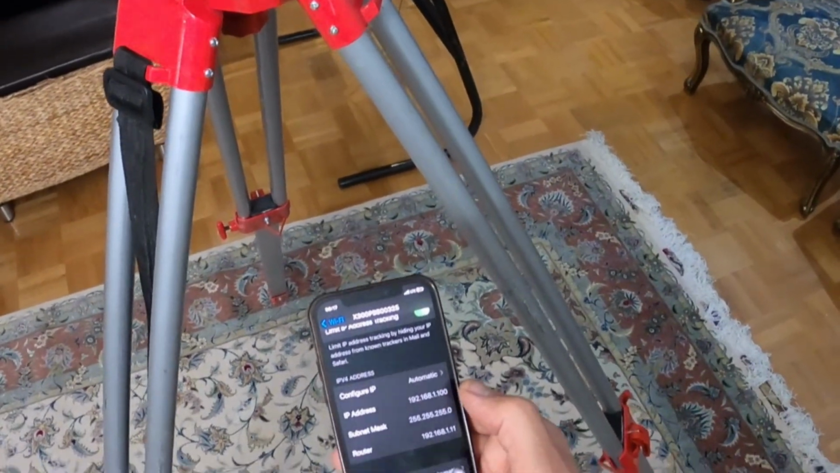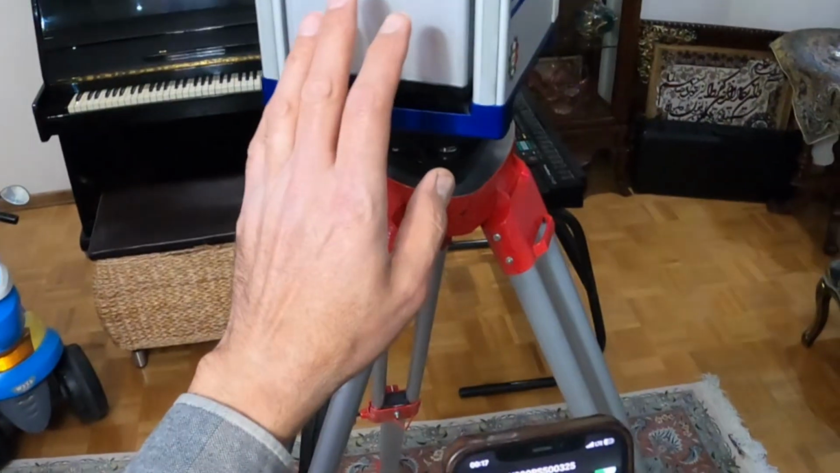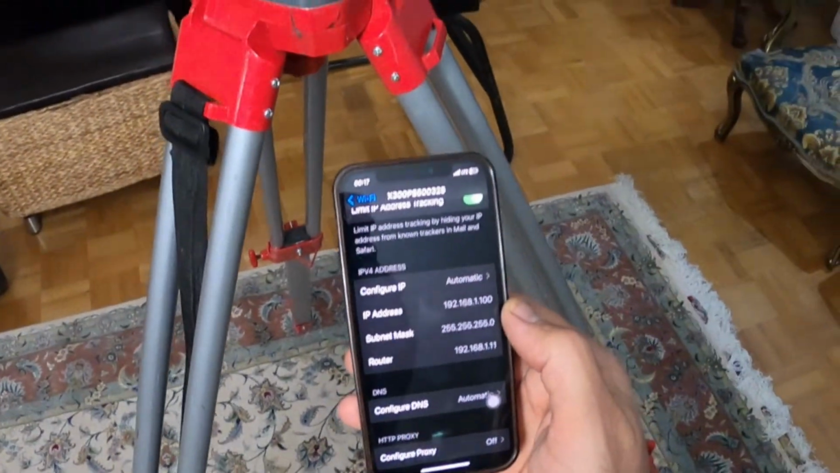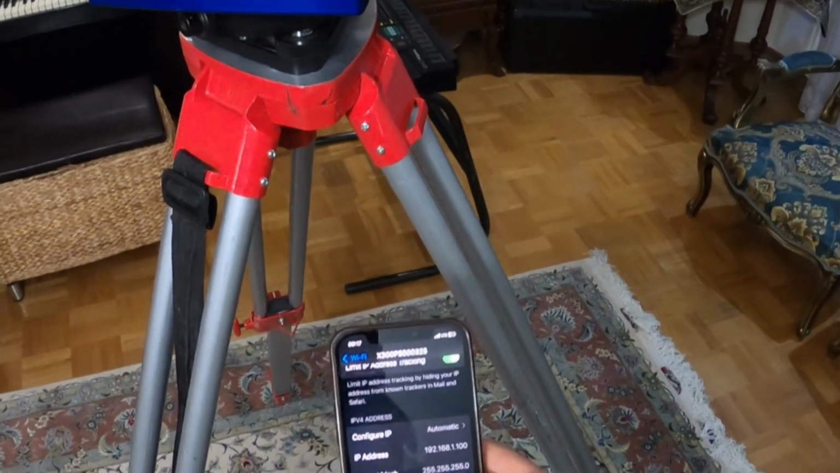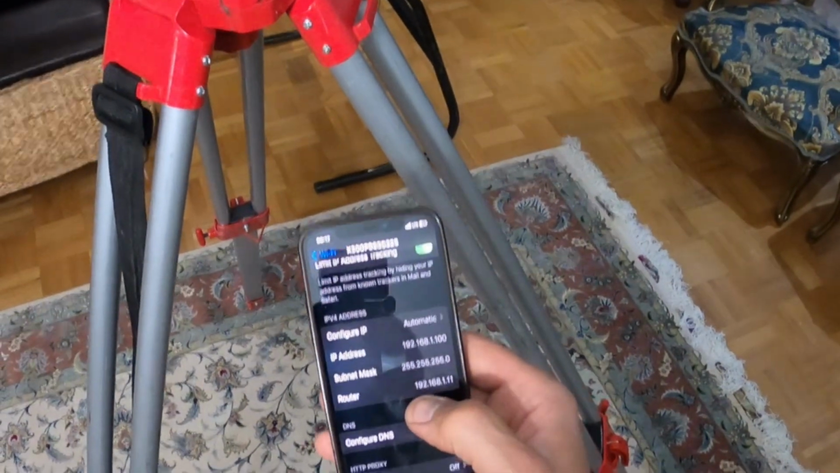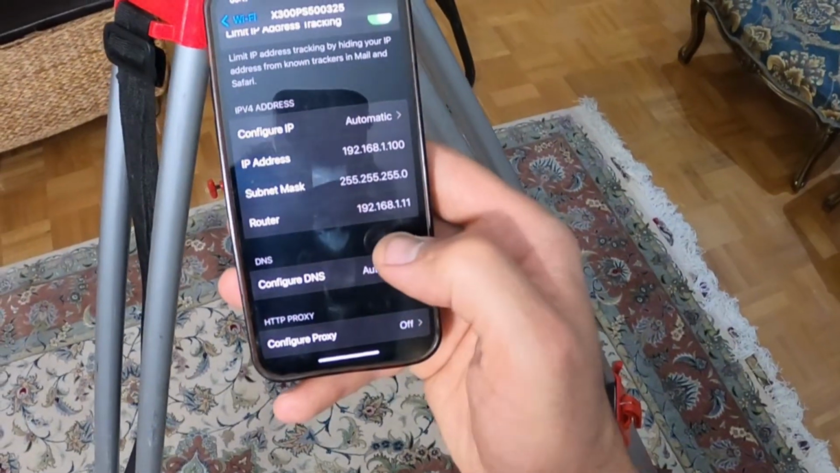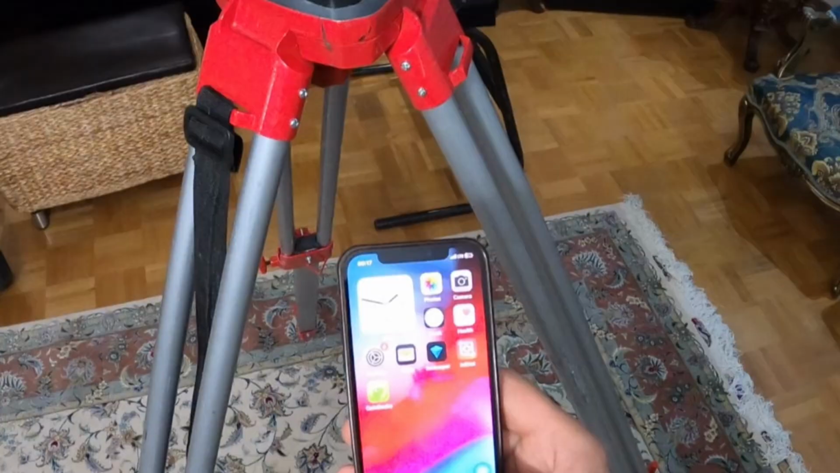192.168.1.100 is the IP address of this phone, and the router, which is the X300 laser scanner, is 192.168.1.11. So if I want to connect to this laser scanner, I have to say 192.168.1.11. Okay, let's go for the Chrome.